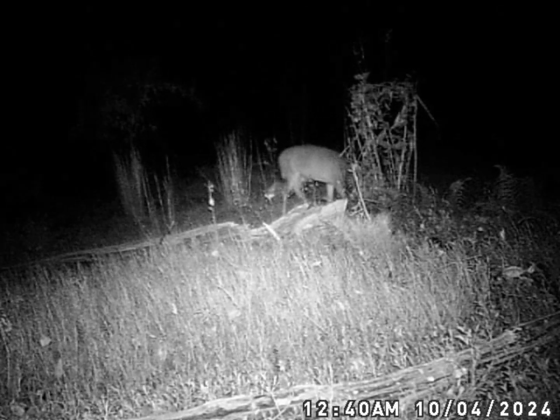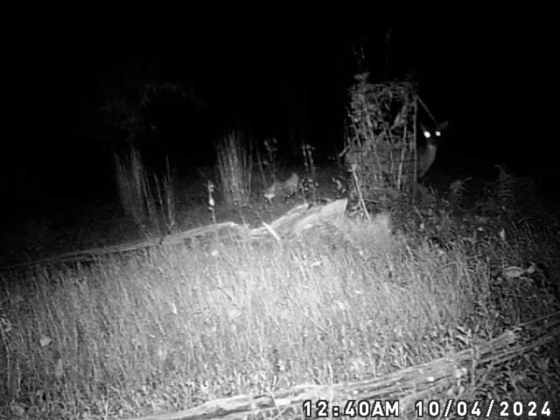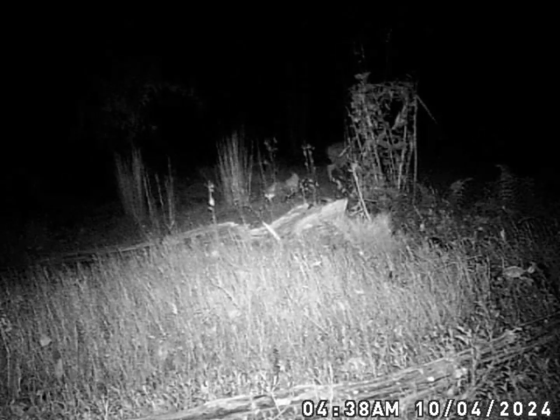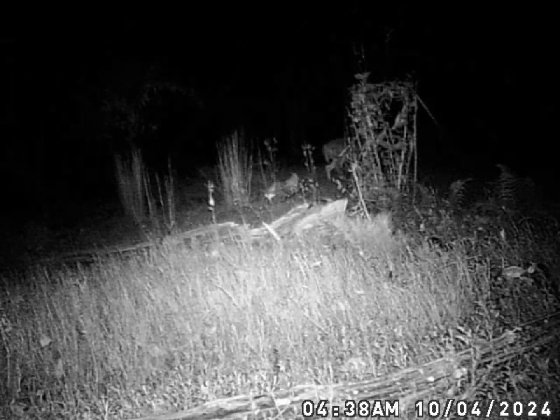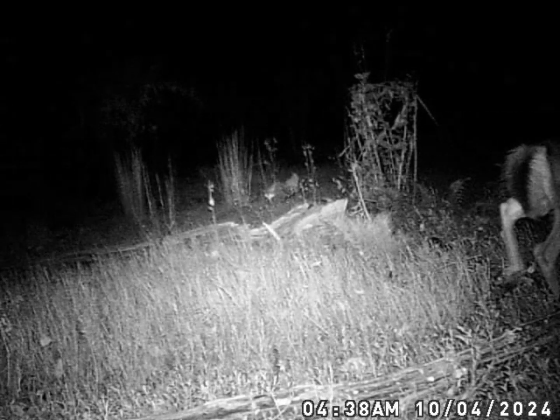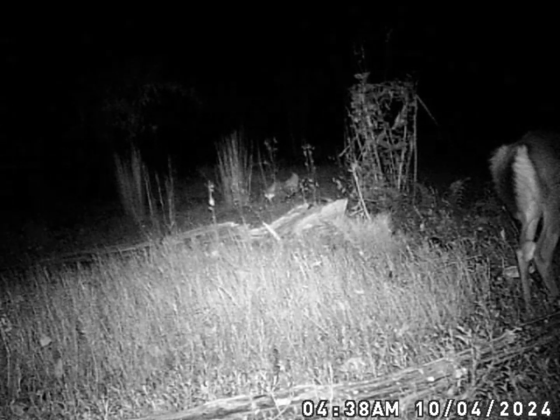There's another doe in here at night. This is getting around about time of the start of our archery season. I don't know if this is actually in it or not yet.